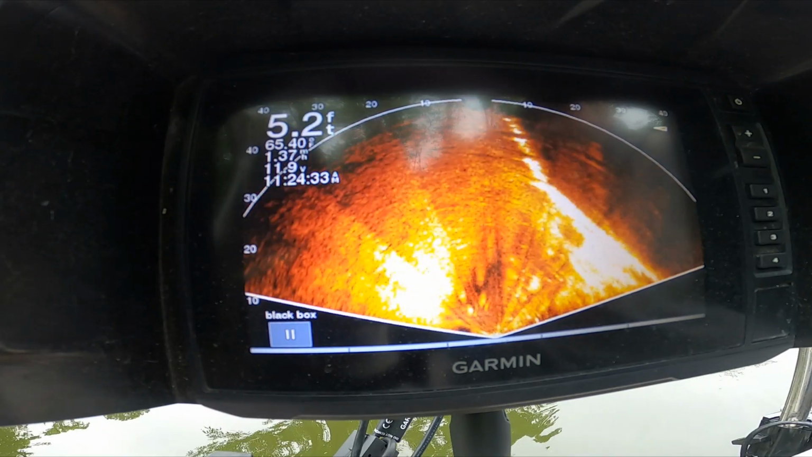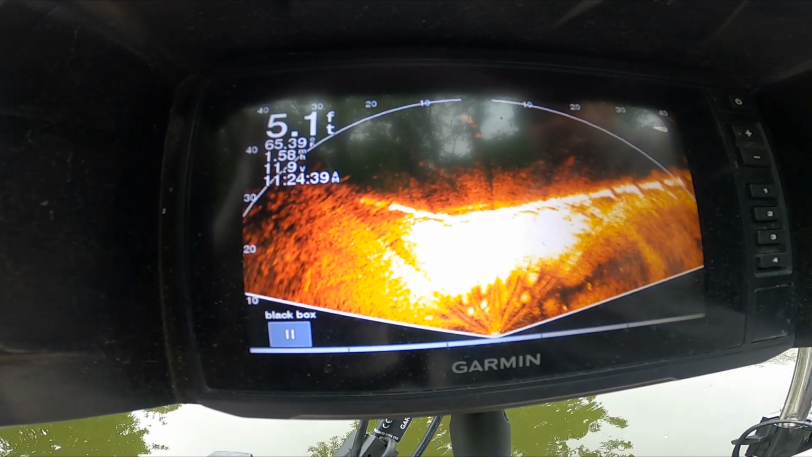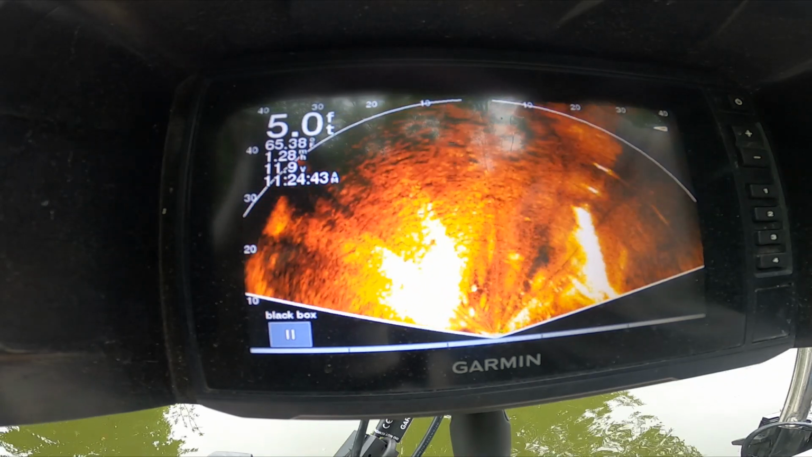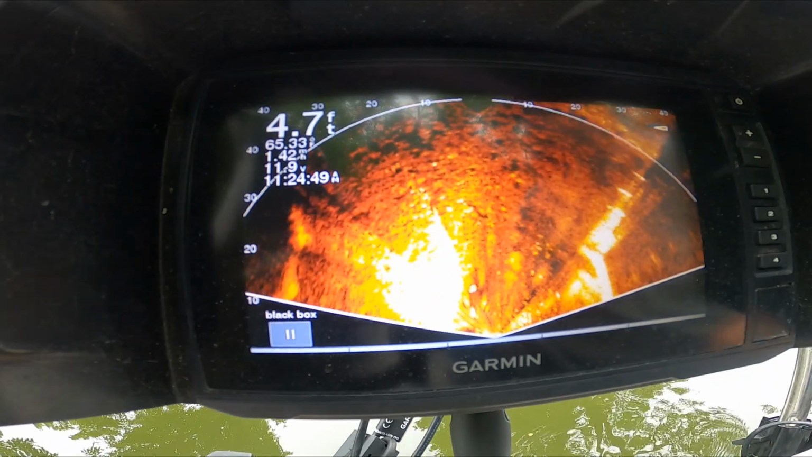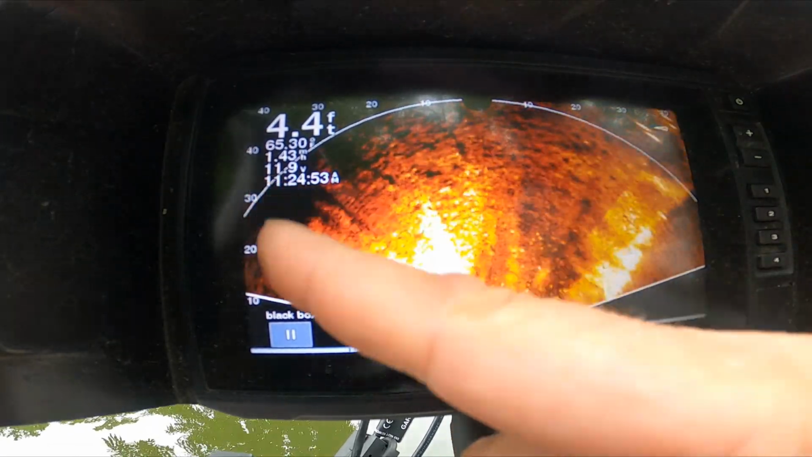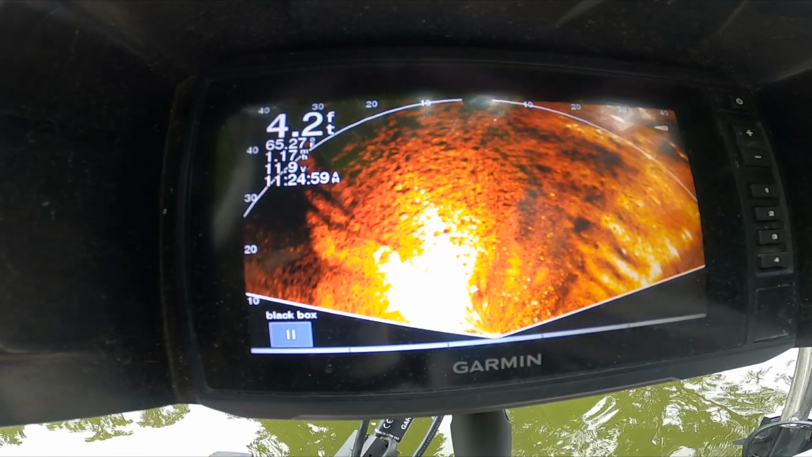Now you can see off to the right, that's a bulkhead. I'm pointing right at it now. I'm gonna turn it so it's shooting straight ahead so you can see both sides of this channel. Over here is one side and over here is the other side. So you're really covering this whole channel as you come up through here.